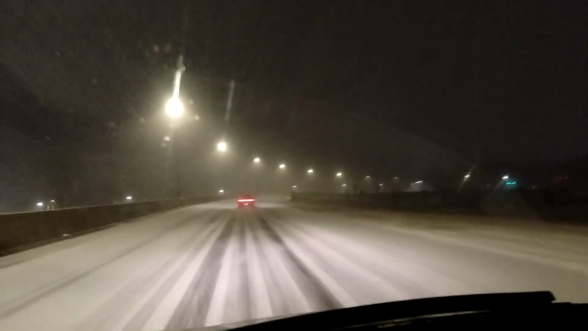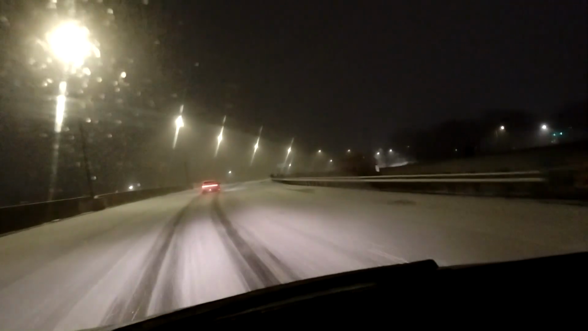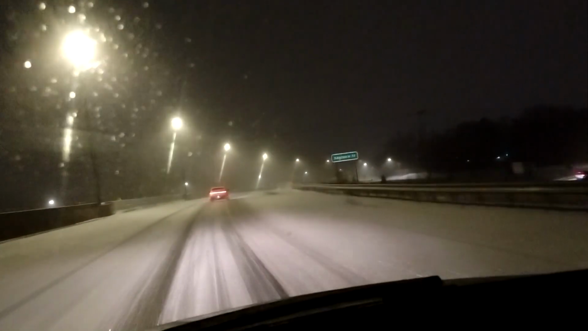And even the drivers are going slow. Usually I'm a slow person because I try to do the speed limit, and everybody else is doing like 95 on the highway. I'm not even joking. Oh, Jesus. God dang. It's bad.